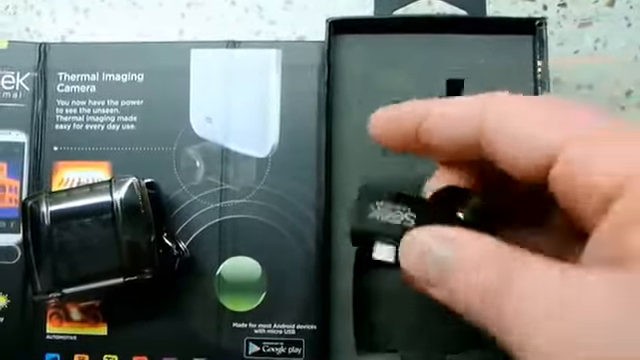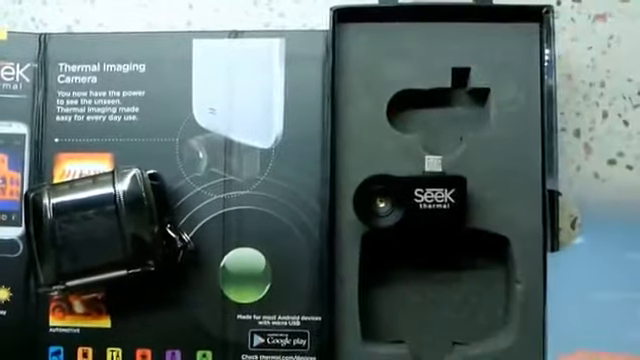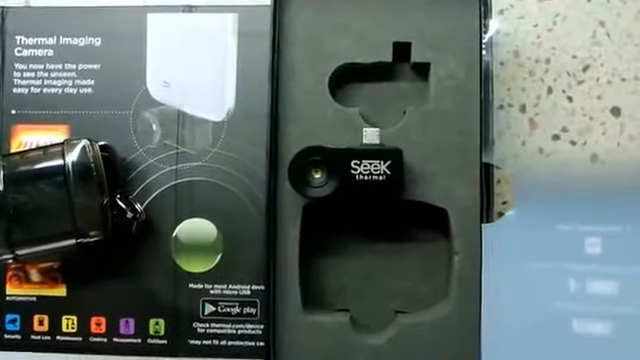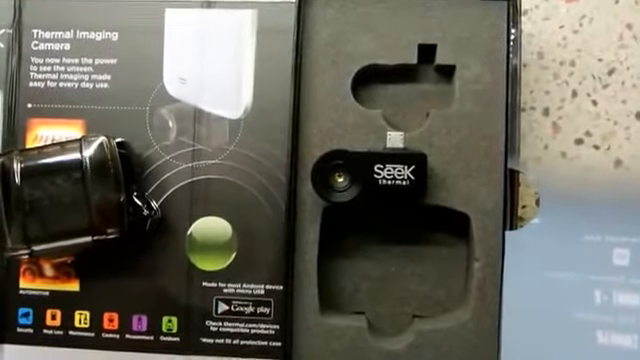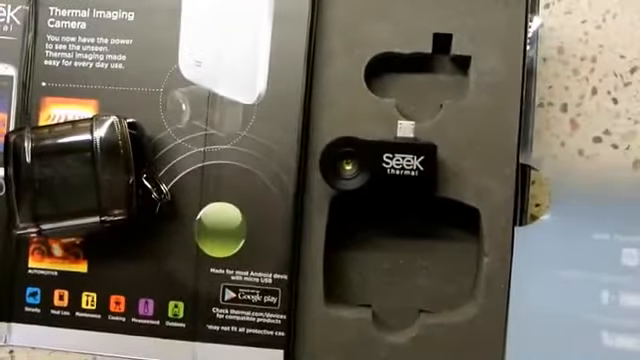So what we're going to do is, I've already downloaded the software onto an Android tablet, and we'll plug this thing in, and I'll give you a quick demonstration of the software and what this thing can do.